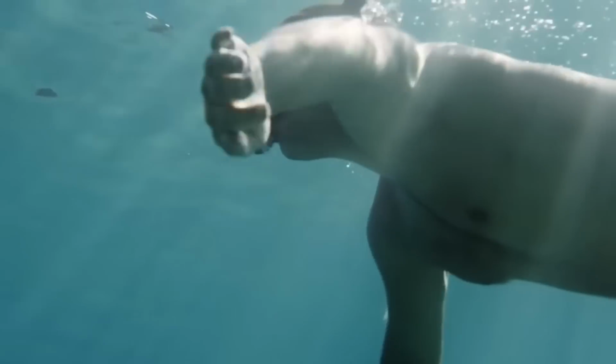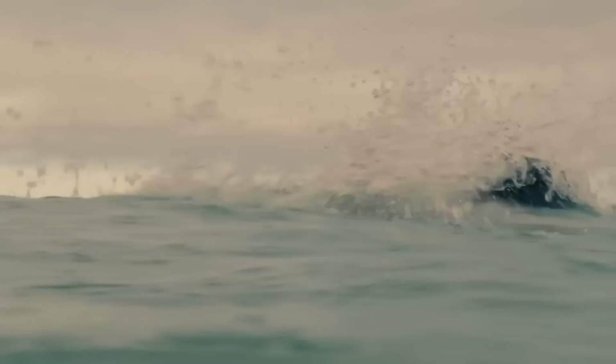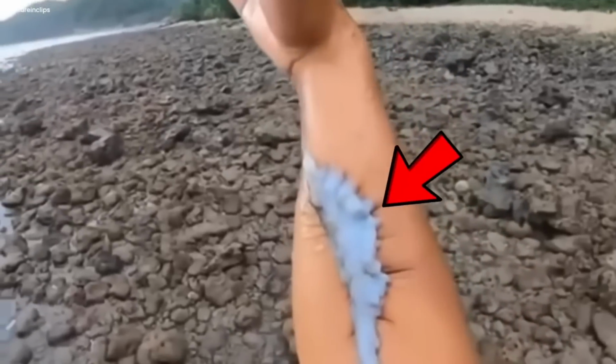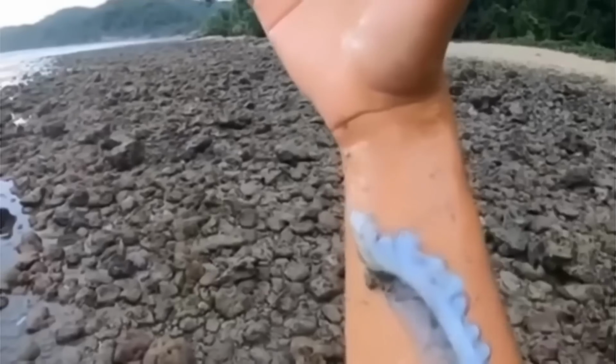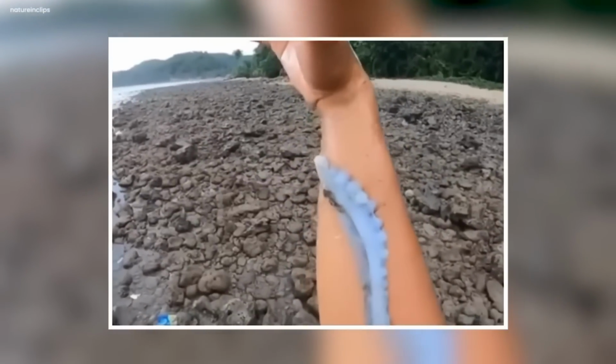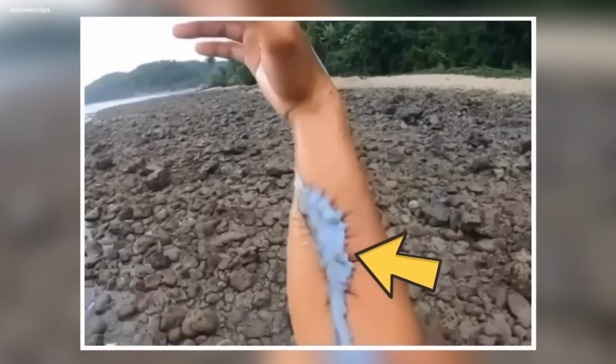Mysterious sea creature. On a sunny day, a strange thing from the deep sea showed up in a video. A person who was swimming at a peaceful beach found it. This thing was really odd. It looked like a huge worm. It clung to the person's hand and moved in a mysterious way. It made people question what it could be. No one knew for sure. It remains a big mystery.